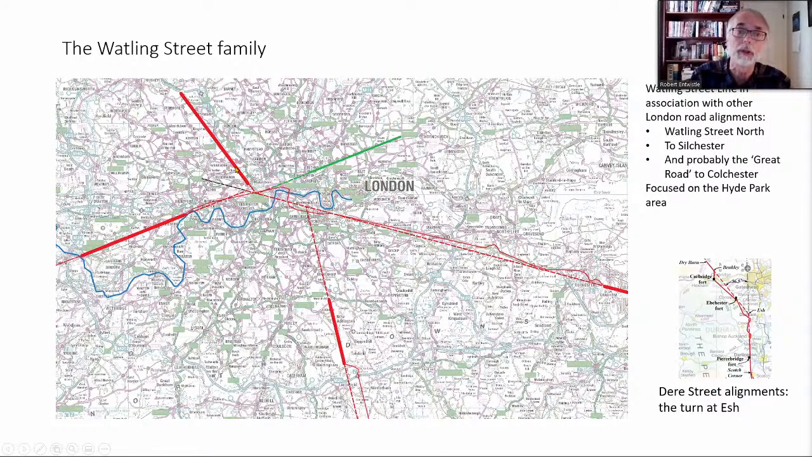This one, which is a continuation of Watling Street North, whether or not the Romans thought of it as the same road, and this road, which is the Silchester Road down to Staines and the crossing of the Thames.